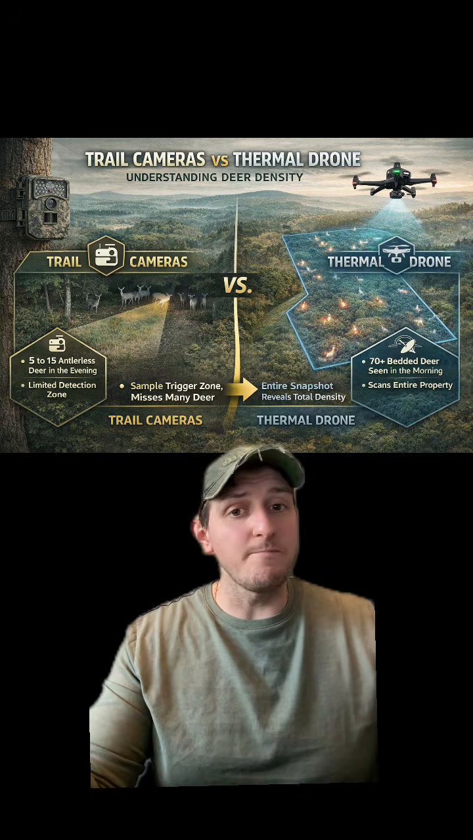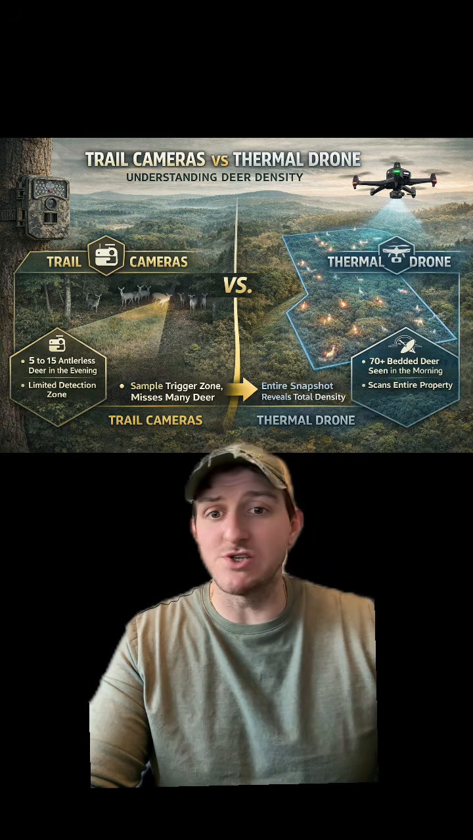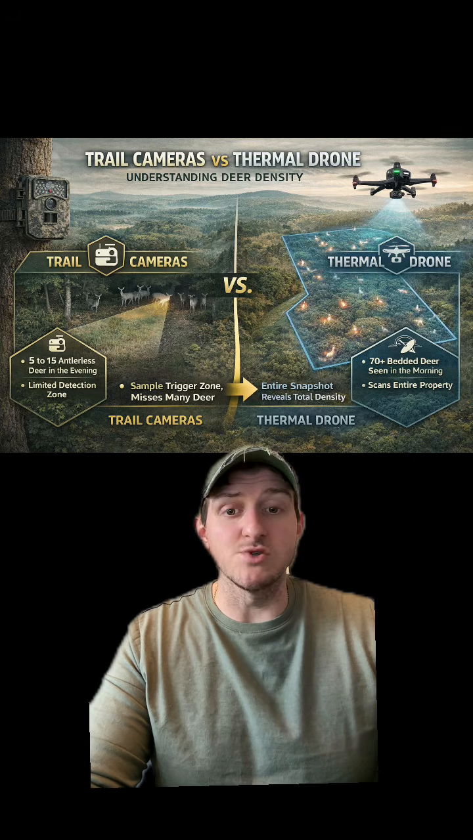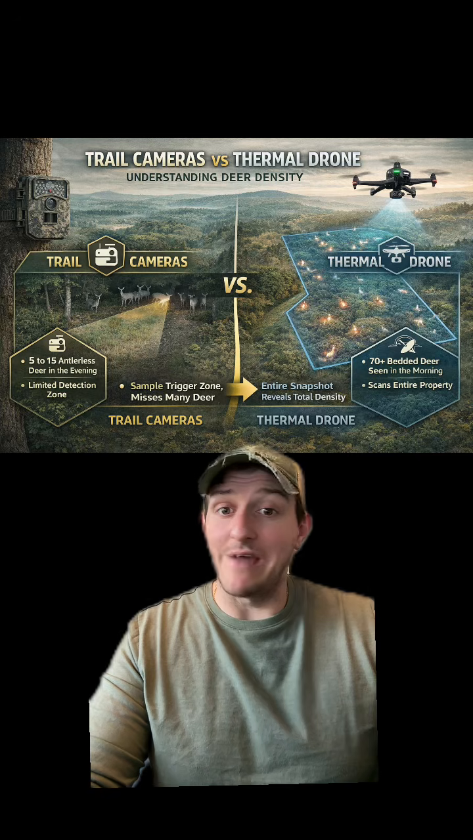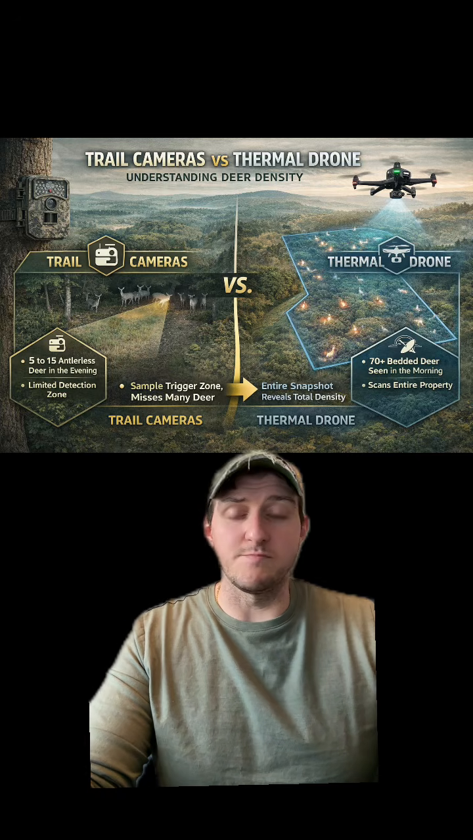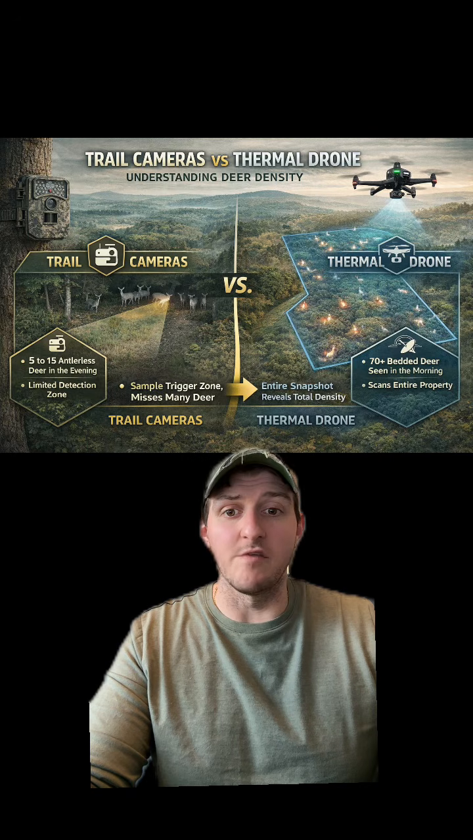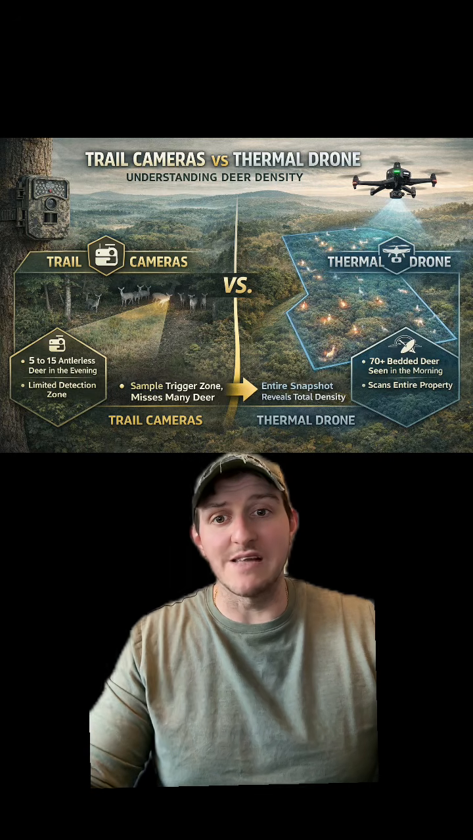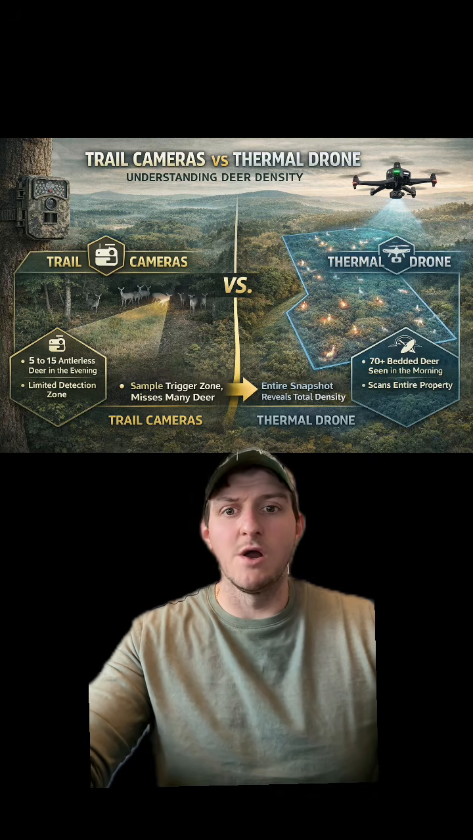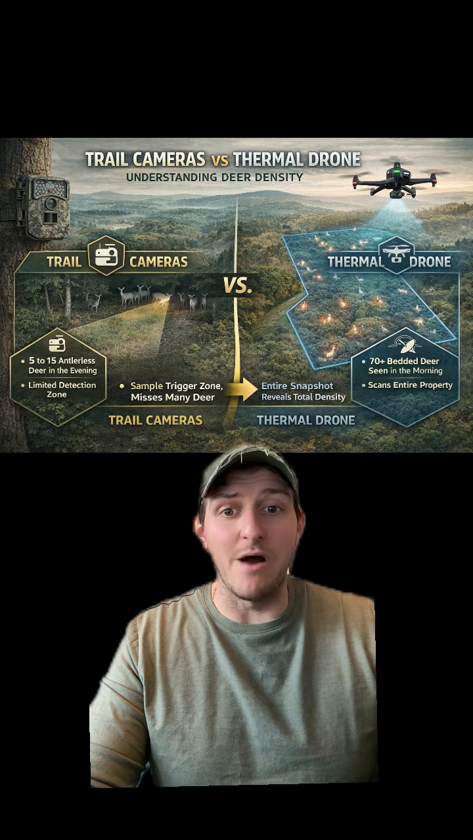And then going into fall, if there's no major changes, no EHD, all of those things, good Lord willing, we will harvest does accordingly. Essentially, if you have an opportunity based on our tag system here in Ohio, please take a doe. It's going to be the rule on the farm, and we'll see if we can reduce some of the numbers on the landscape, open up some more room on the farm, reduce some social pressure, and also increase the amount of food per mouth for some of those younger, hopefully high-quality bucks in the future.